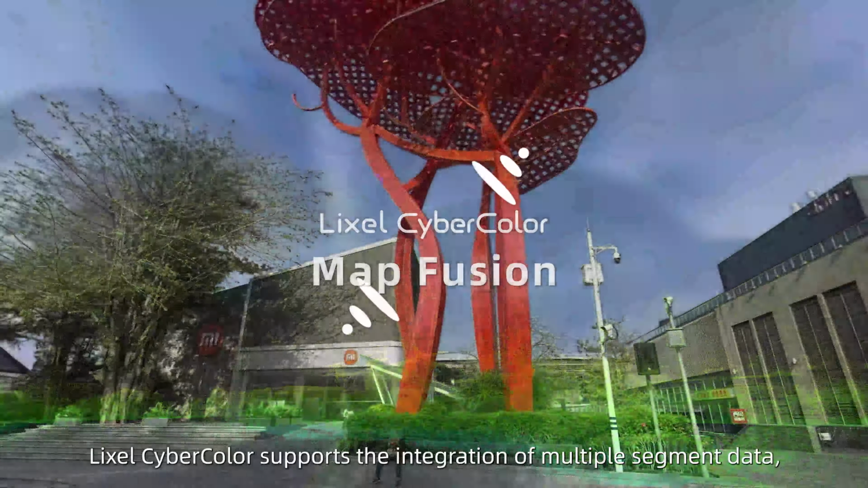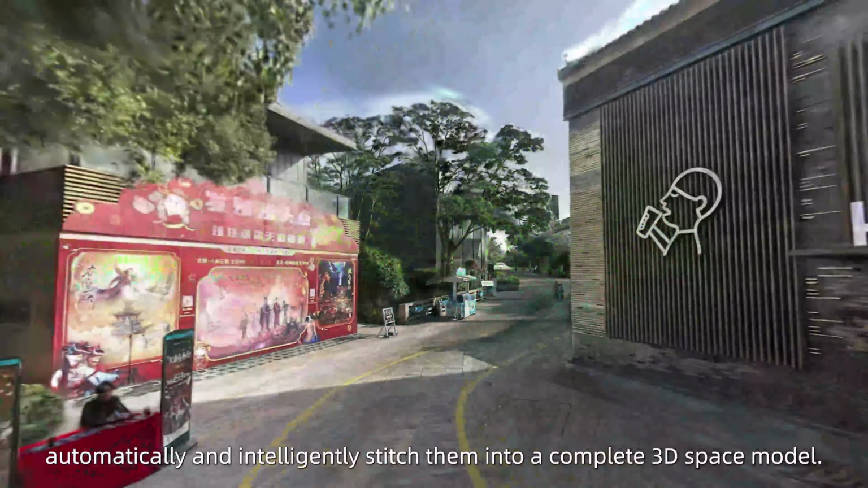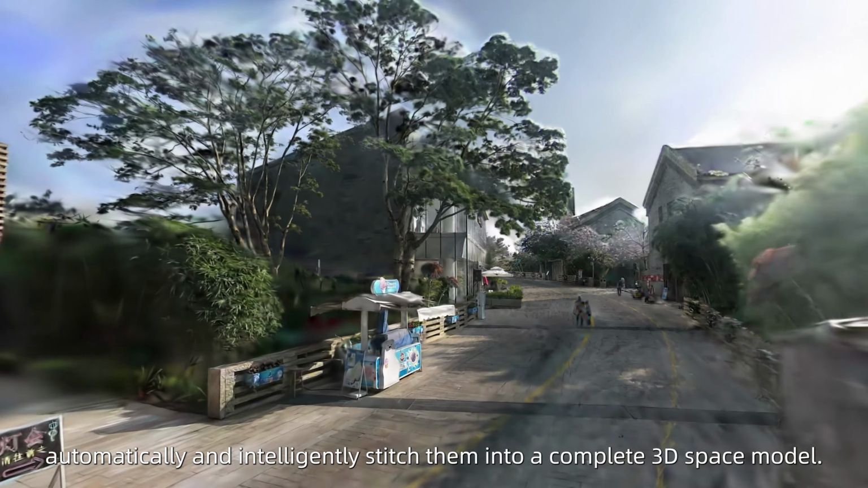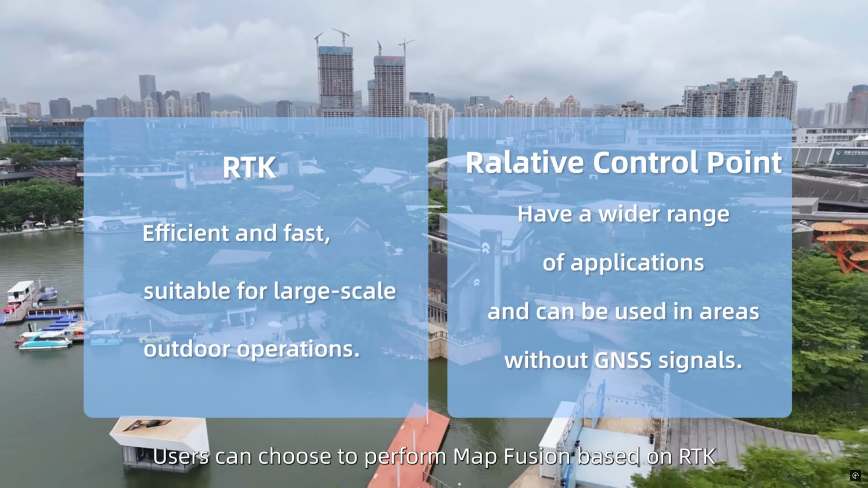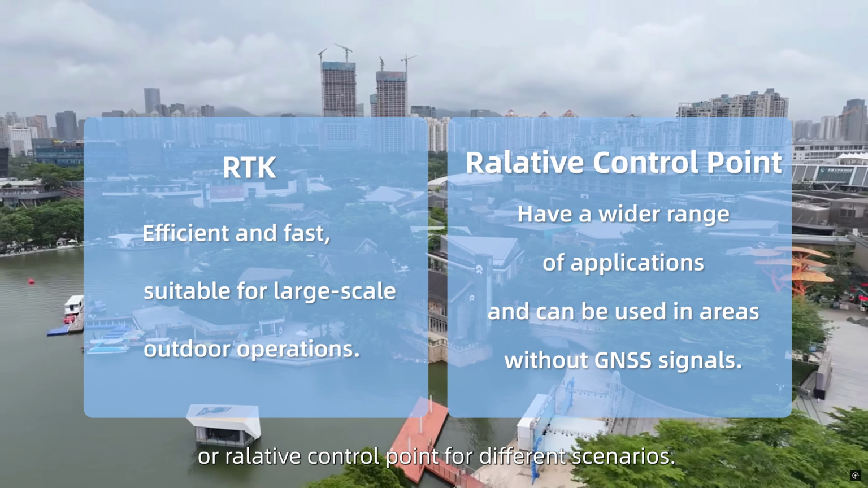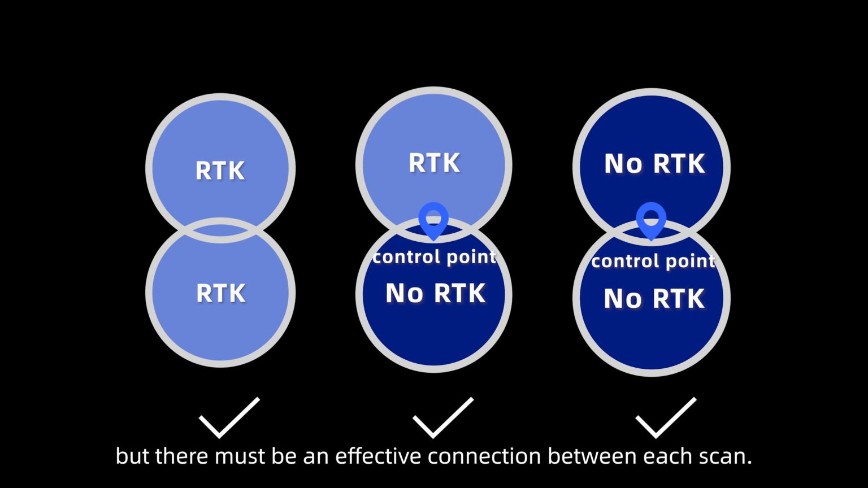LCC CyberColor supports the integration of multiple segment data, automatically and intelligently stitching them into a complete 3D space model. Users can choose to perform map fusion based on RTK or relative control point for different scenarios. Both modes can be used separately or combined, but there must be an effective connection between each scan.